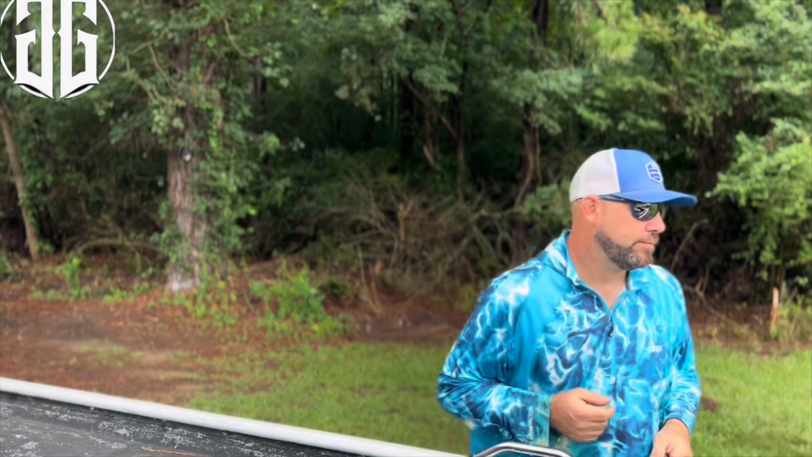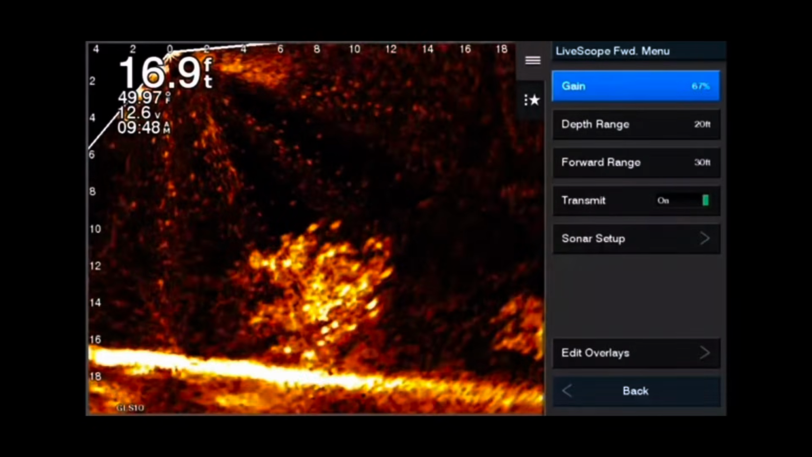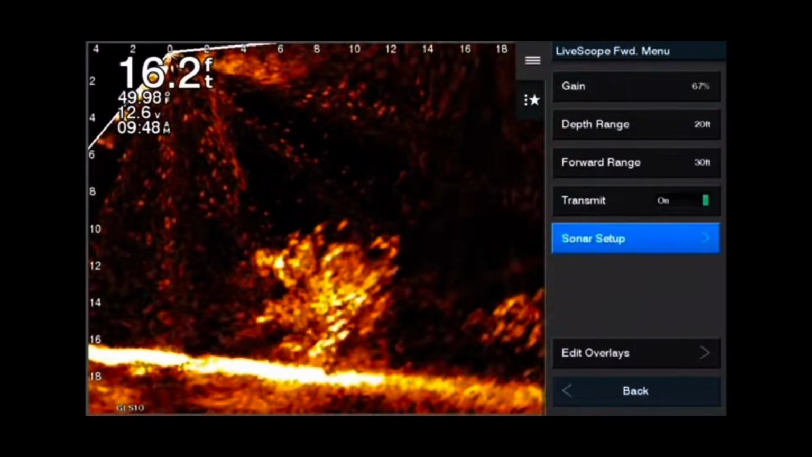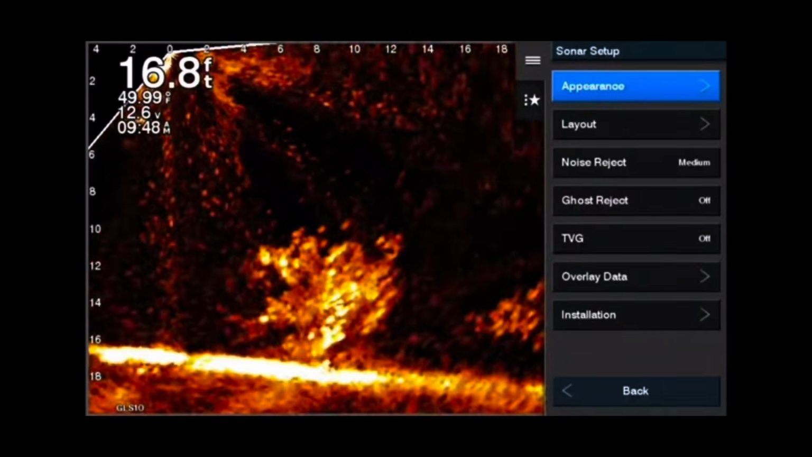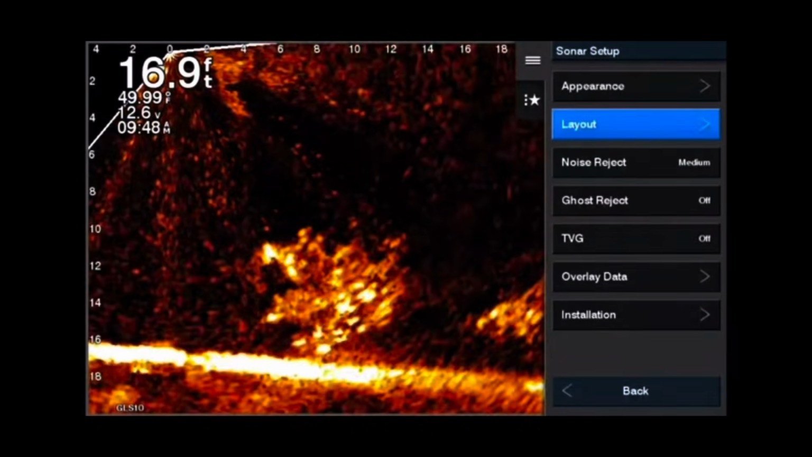So a 1 pound fish looks like a 1 pound fish, whether it's high in the water column or low in the water column. So let's take a look. All right, let's go straight into TVG, time varying gain. It'll be under your sonar setup menu, pretty easy to get to, and there you go. It's TVG. Right now we have it at off.